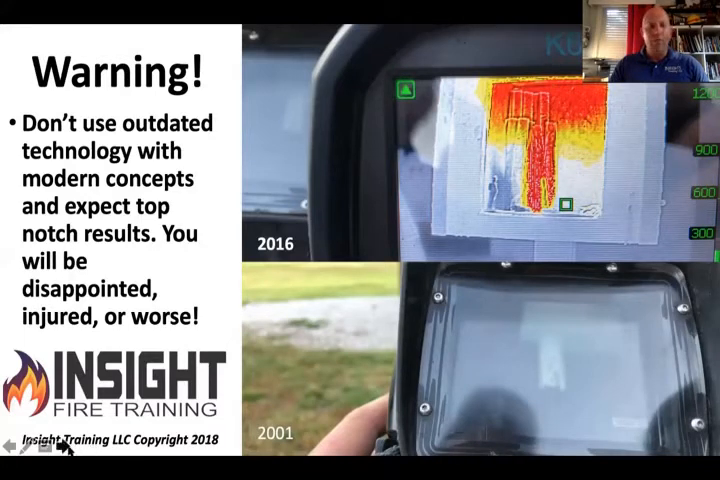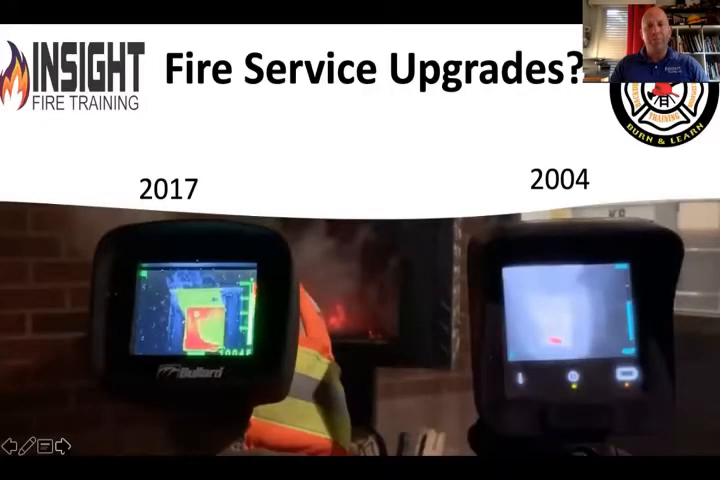But we haven't upgraded our stuff because we don't think it's important. Look at the difference between these two. Some of you said you had the Bullard LDX or NXT. This is a Bullard QXT right next to an MSA 5000, which is what my department had until recently. Is there a difference between those two pictures? Huge. It's like going from a console TV to a color TV. You know, one of the new smart TVs.